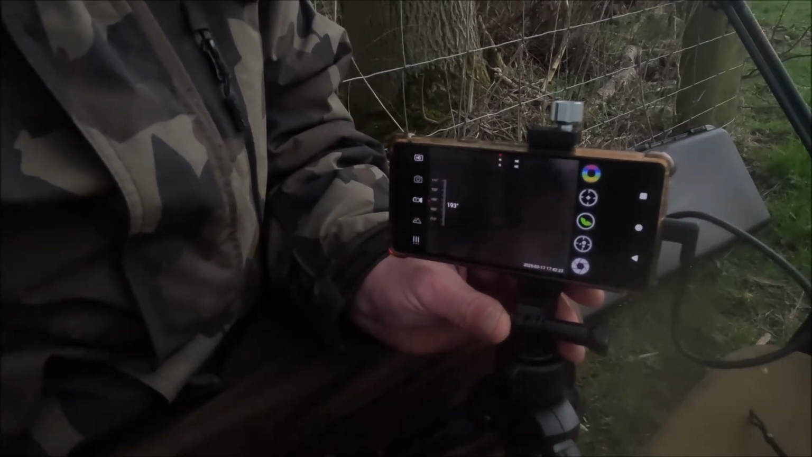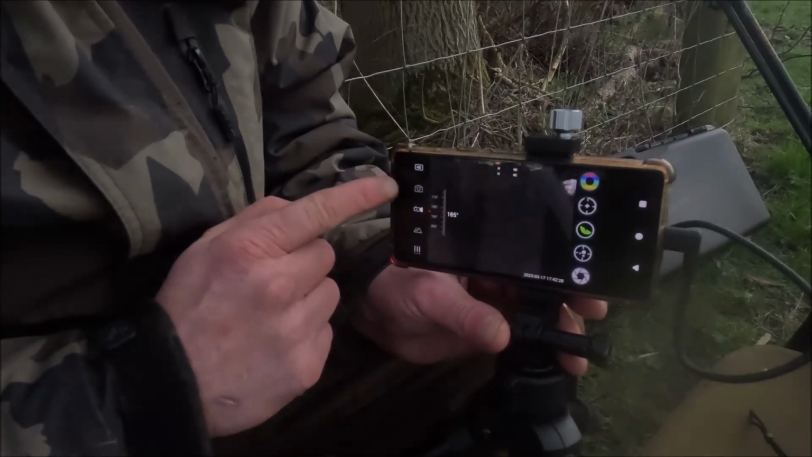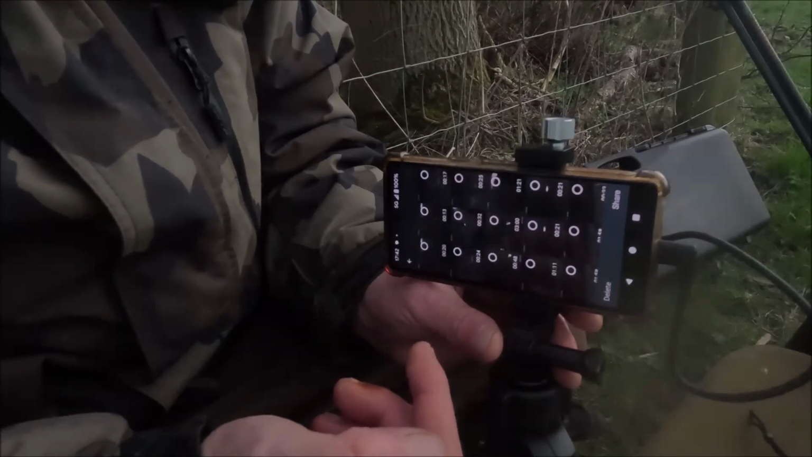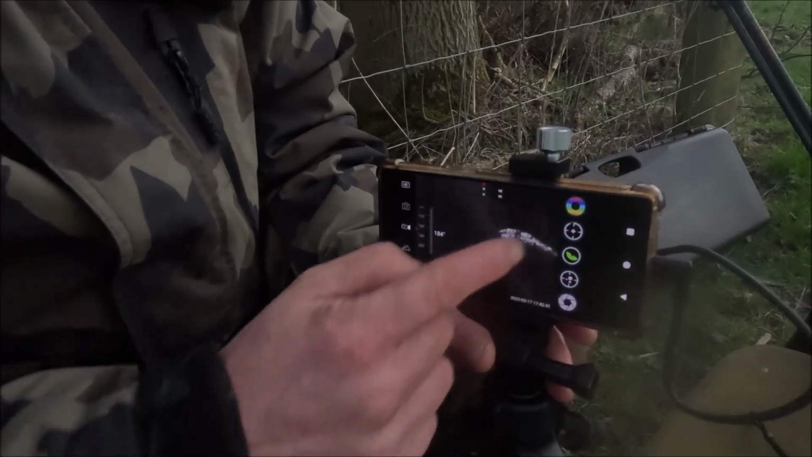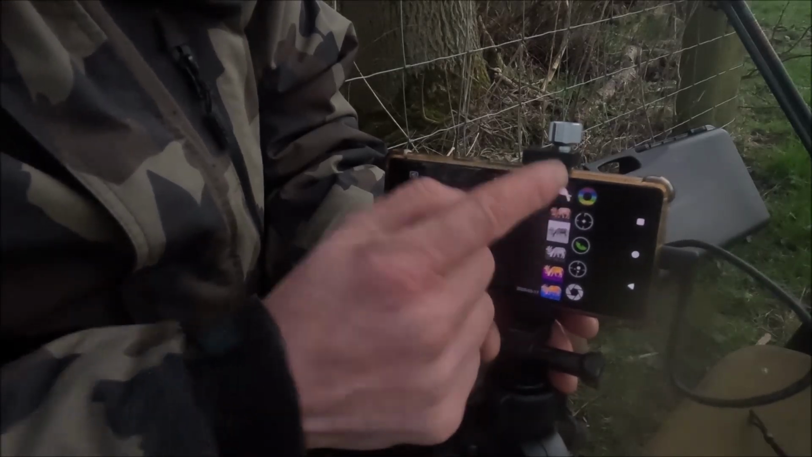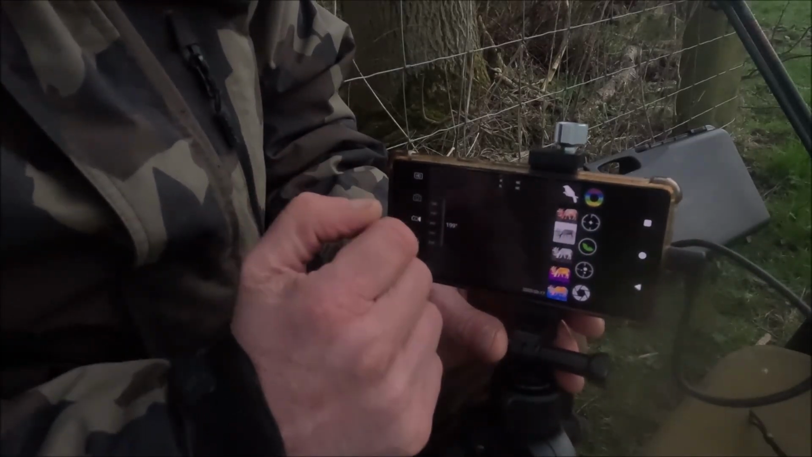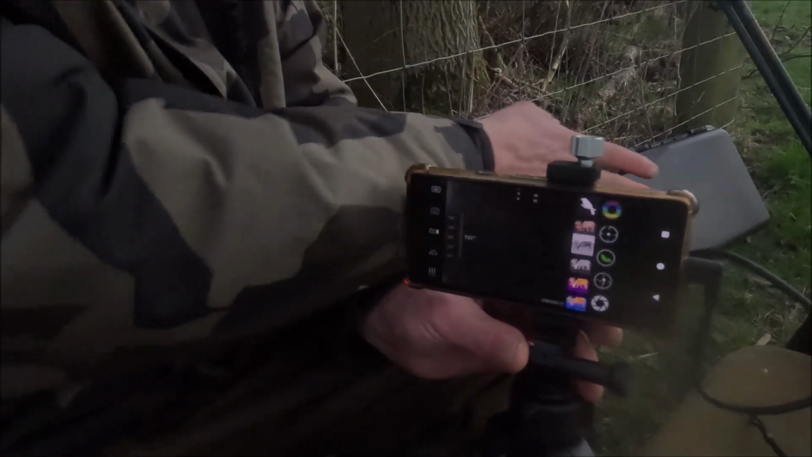But with this one, the menu's really easy. It's all on screen. So you've got your photo, video recording, and then your albums there, and that'll bring up everything that you've shot with it. Go back. Then you've got all your different colour palettes. You've got quite a few on this one. You've got one for birds, which isn't really that good, to be honest. It's no different than the white hot. And you've got your red hot, if you're seeing that.